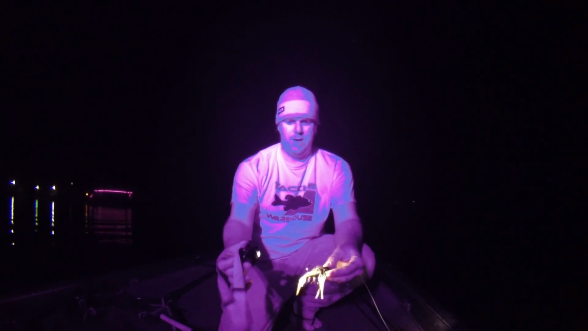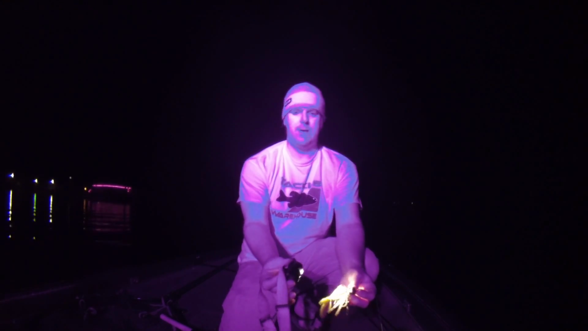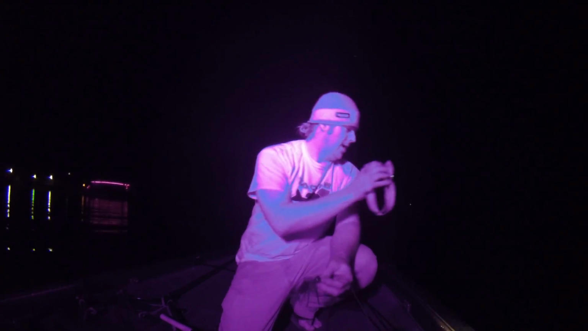You guys, if you're night fishing, you really want to broaden your horizons. That fish, let me turn a light on this. Once it gets hit with light, you can see color. That chatterbait, green pumpkin, all the way. And we're fishing in water that's maybe 6 inches of visibility.